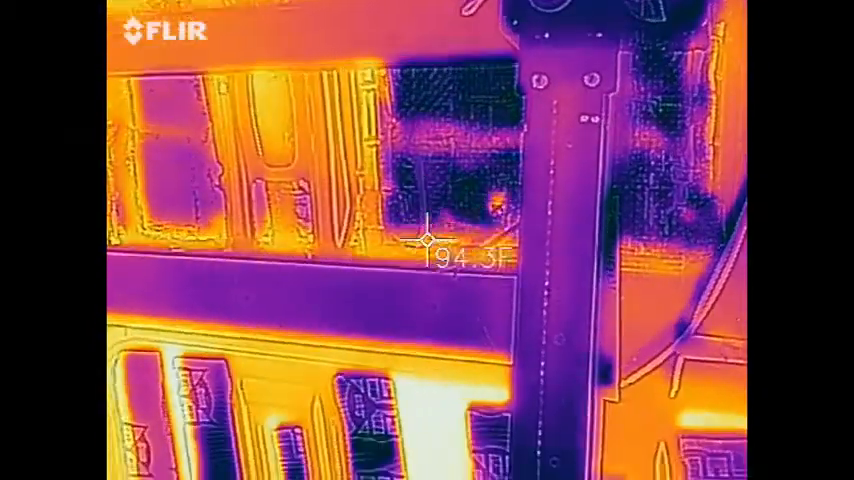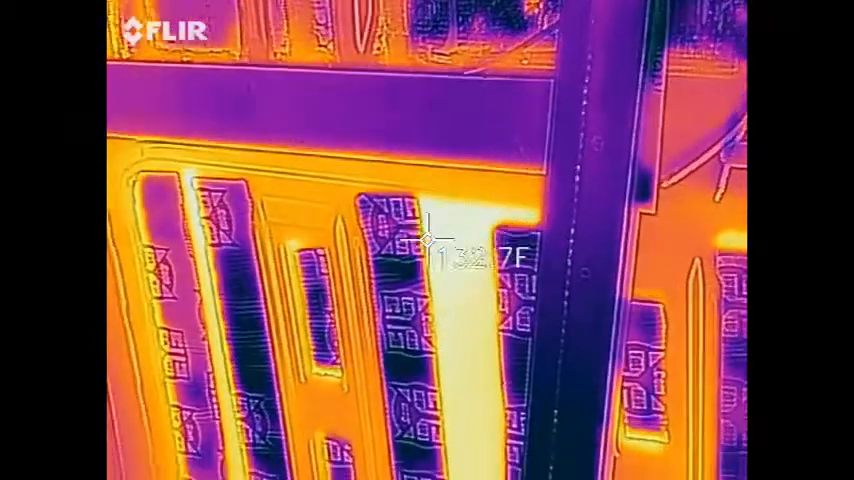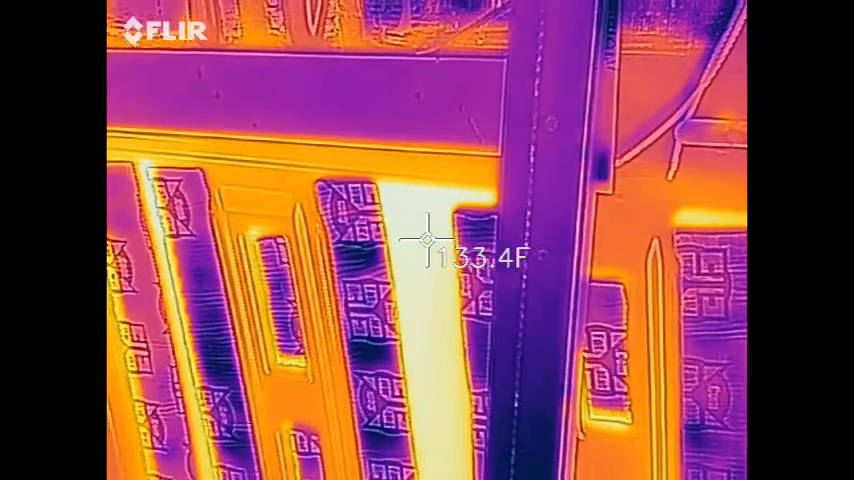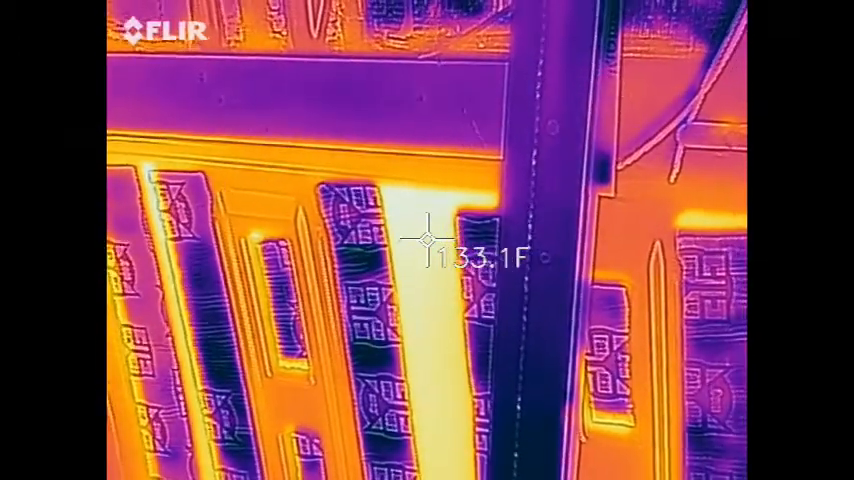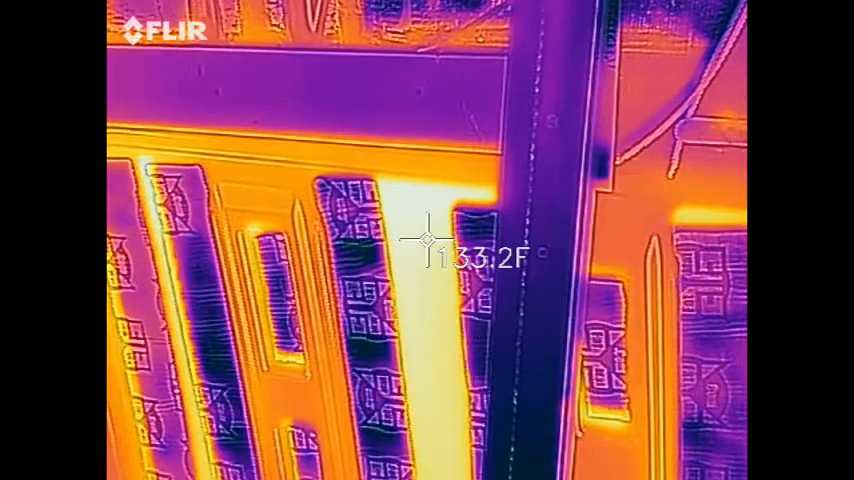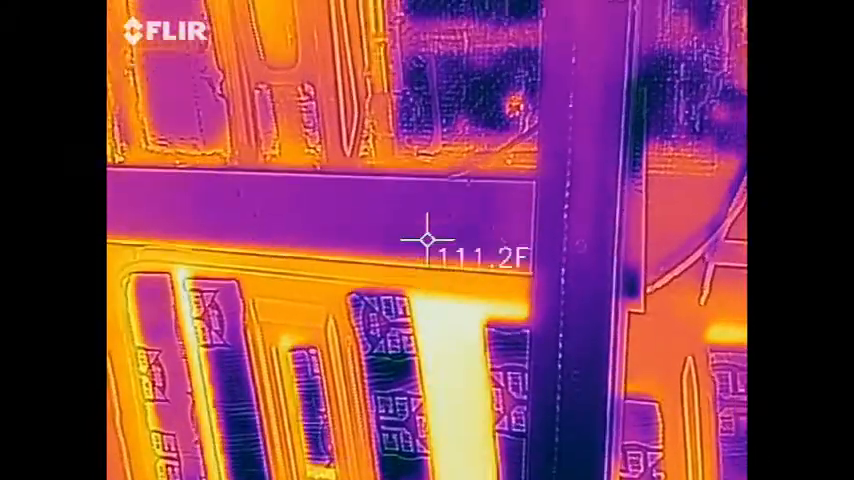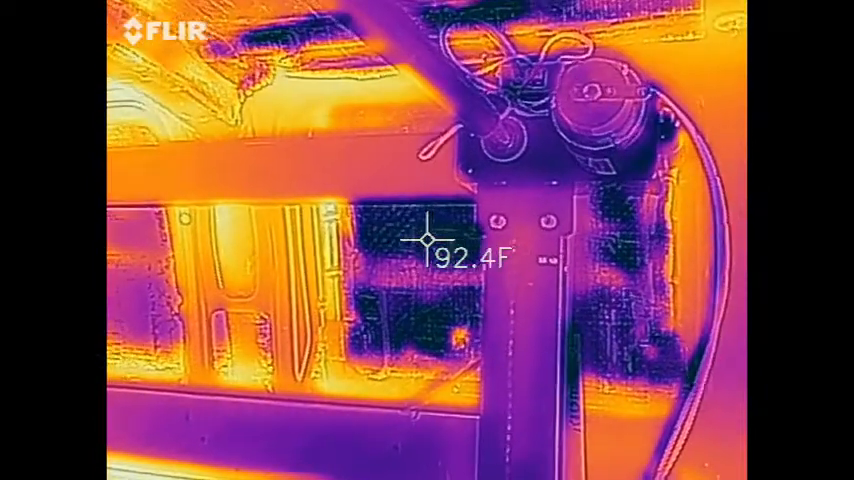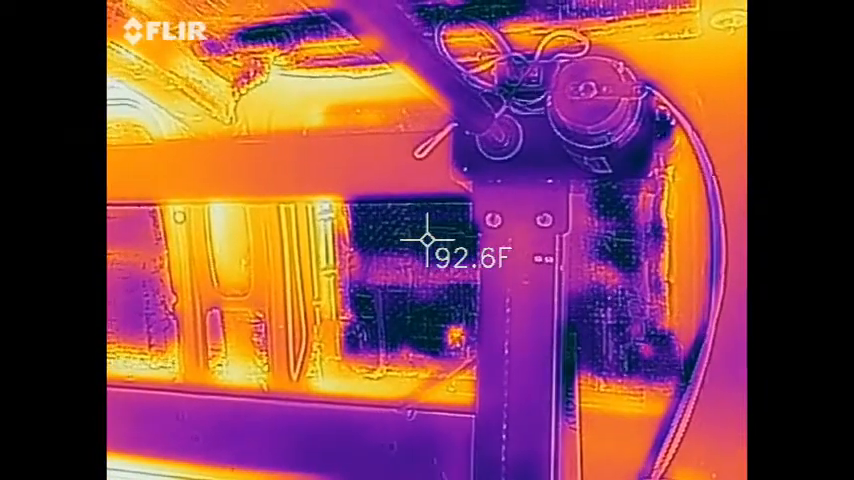And then you can see down here where the sun is right on it, it's about 130 degrees. So I got about a 40-degree difference with just this aluminum that's being glued to the inside of the van.